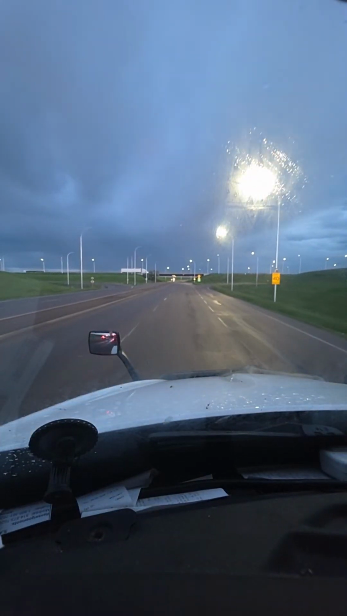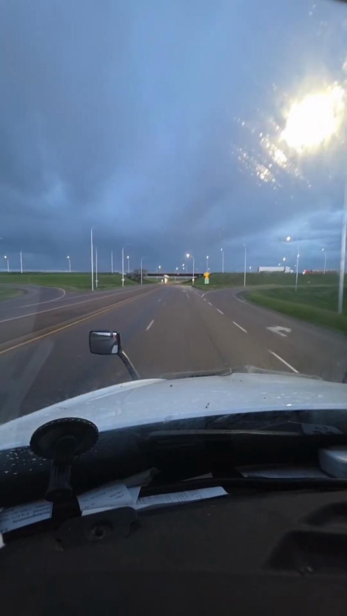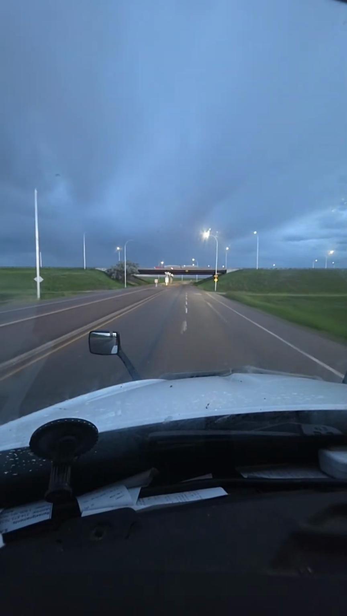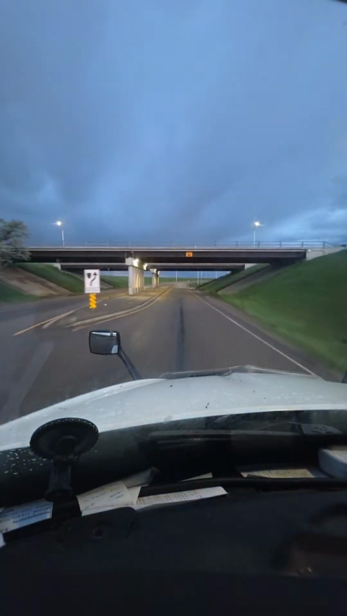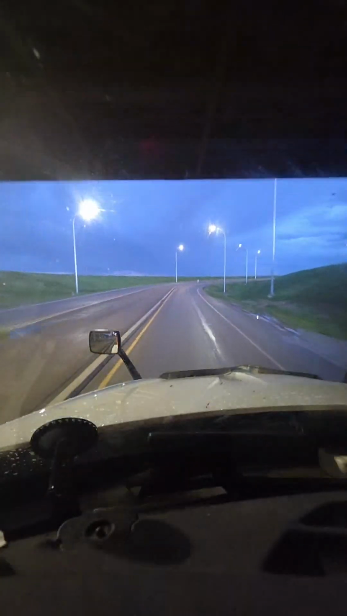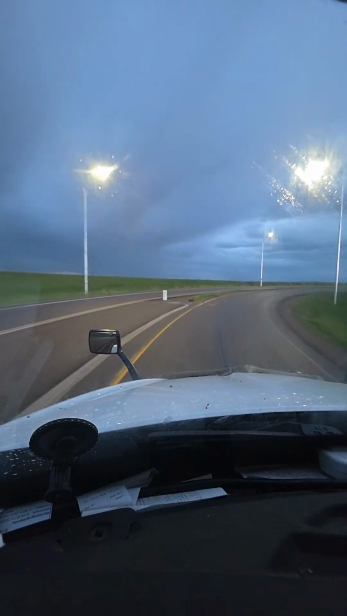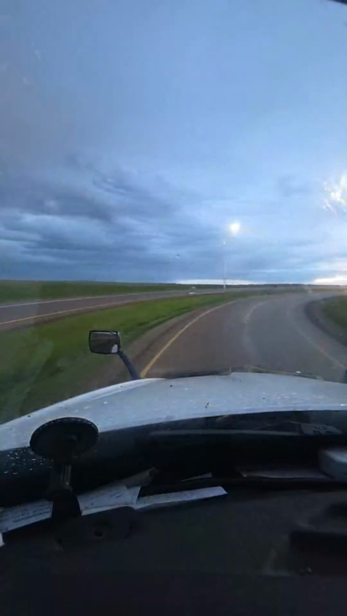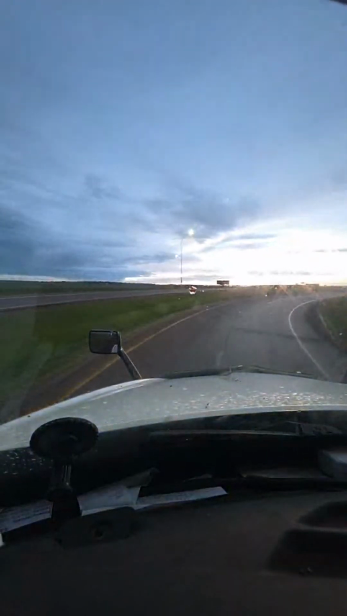Something did change, and actually for the good, because of the fuel in Canada. I was not fueling in Canada because the fuel in Canada, of course, is super expensive compared to USA. But for some reason, Pilot Flying J now, and other gas stations as well,